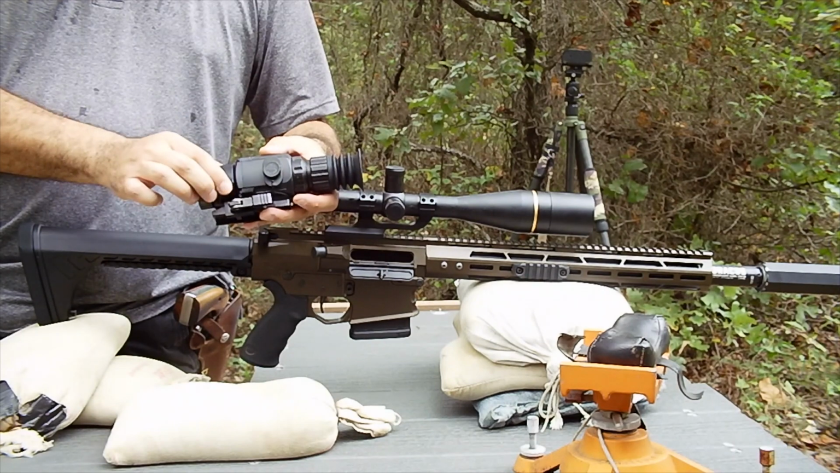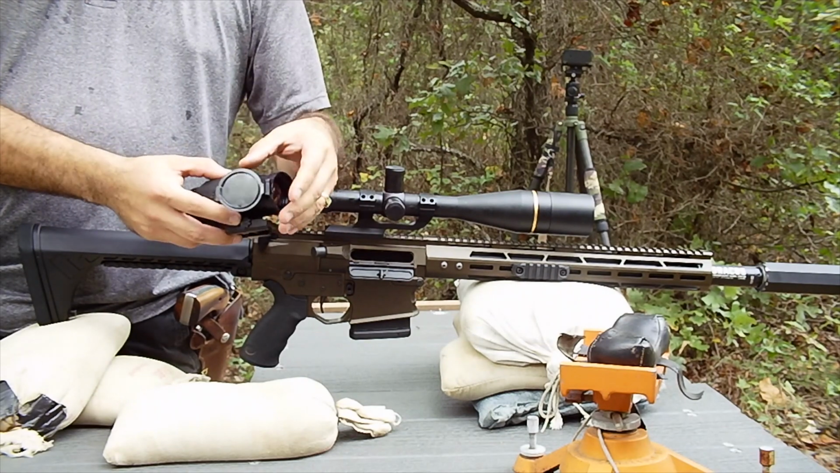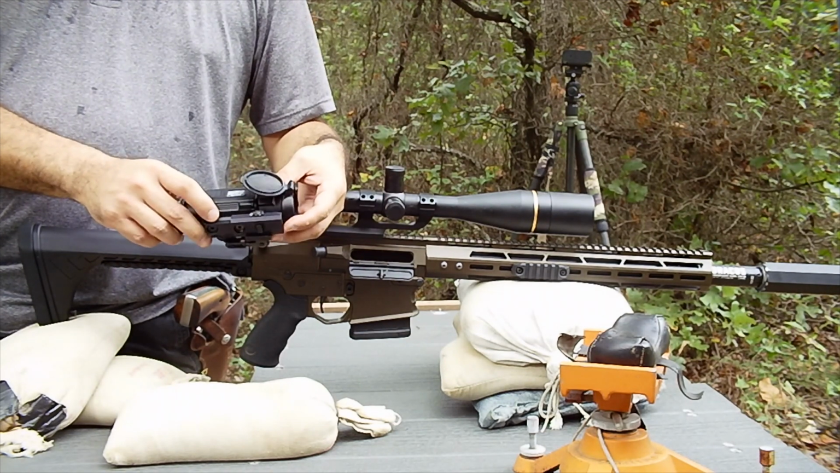It has digital zoom, a 35mm front objective lens. It does have a front focus, so I'm real excited about testing out the ability of this thermal optic in maintaining its focus through shooting. Obviously we're using 308, which is near the upper limits of night vision hunting.